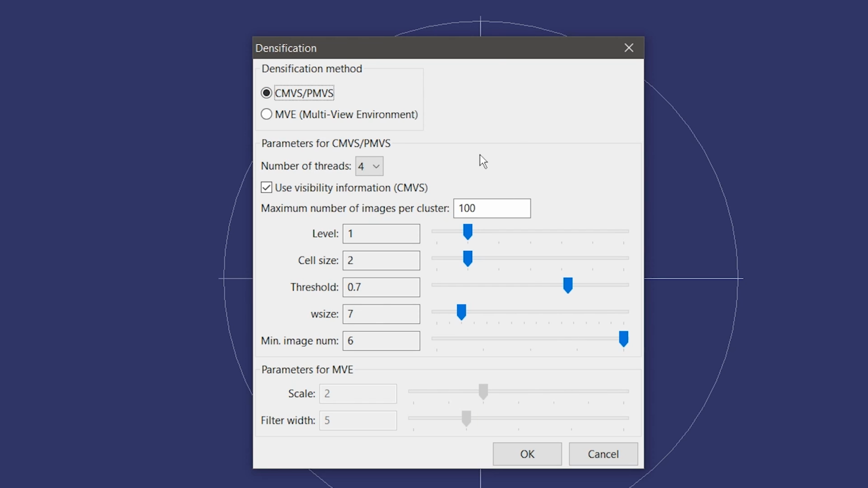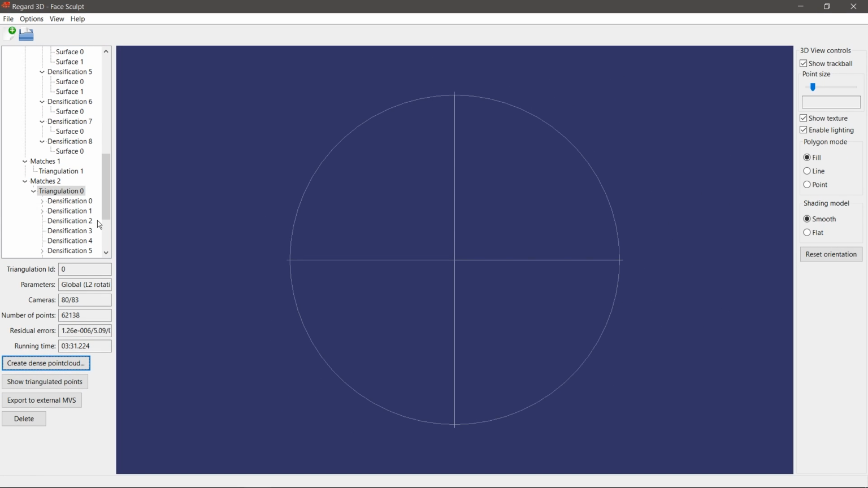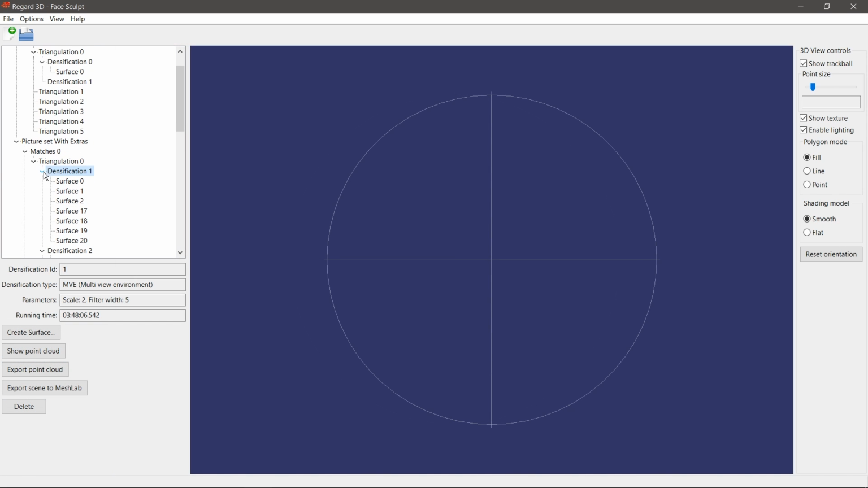Anyways, so that's the dense point cloud, and then after you have your dense point cloud, you can create a surface. So this is the default dense point cloud from an MVE calculation. And then here you can again export the scene to MeshLab, which is another popular free program for cleaning up meshes and also doing the surface reconstruction.